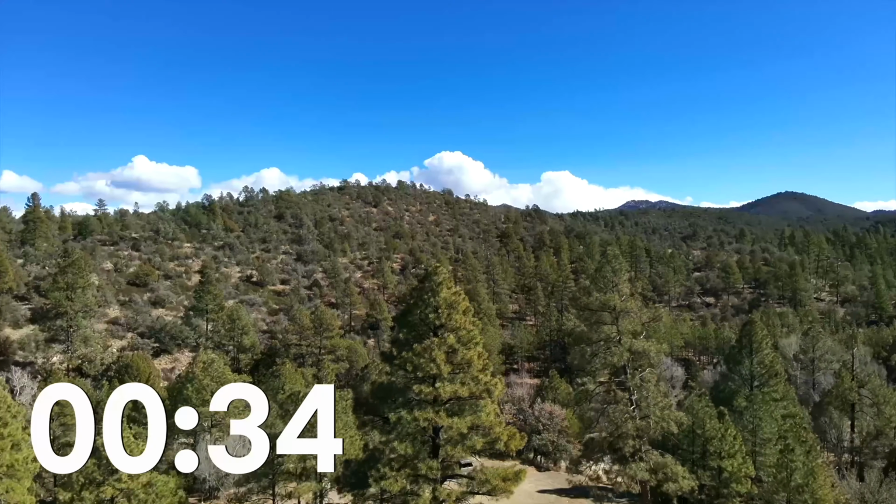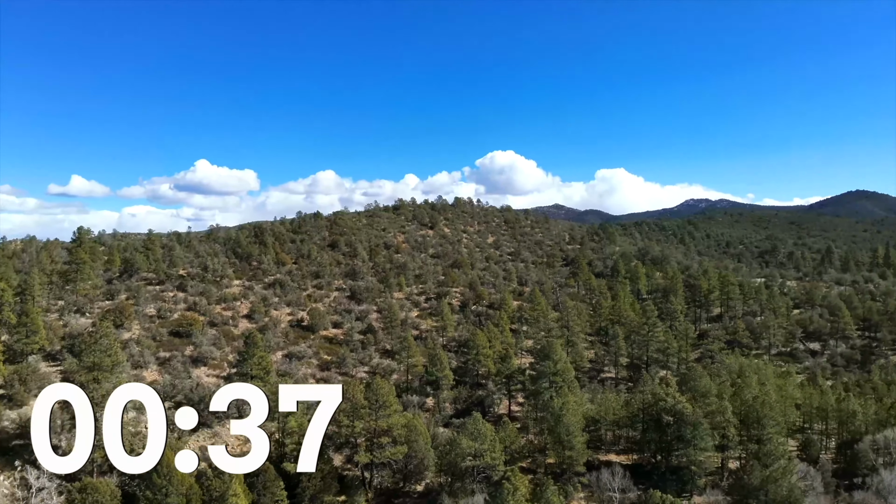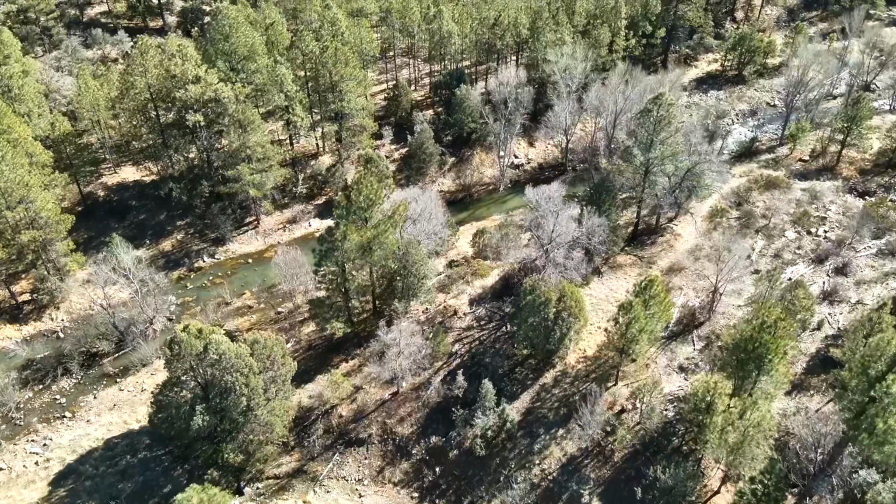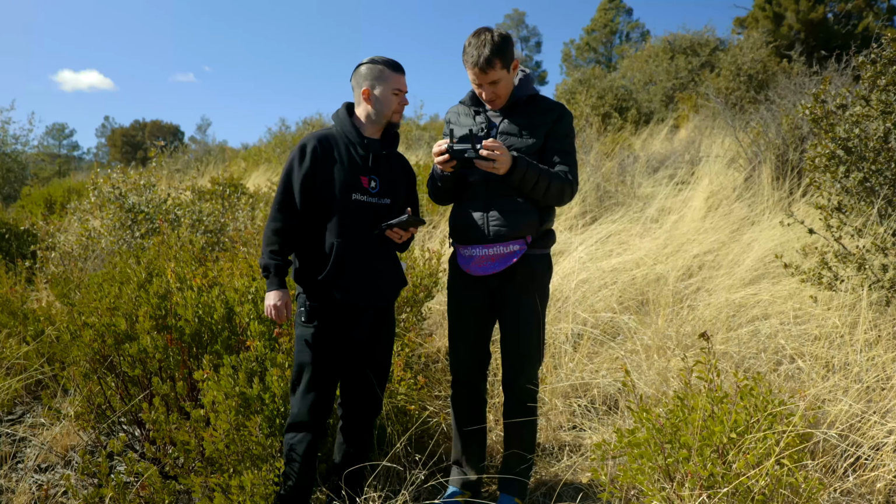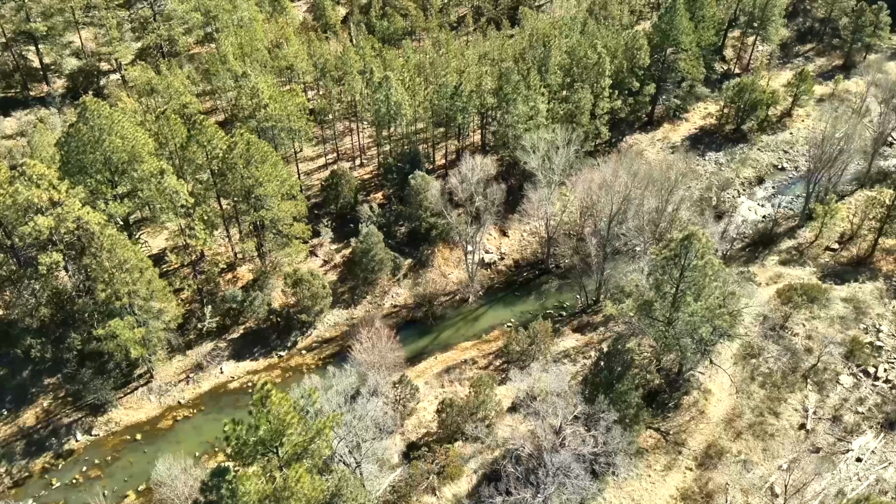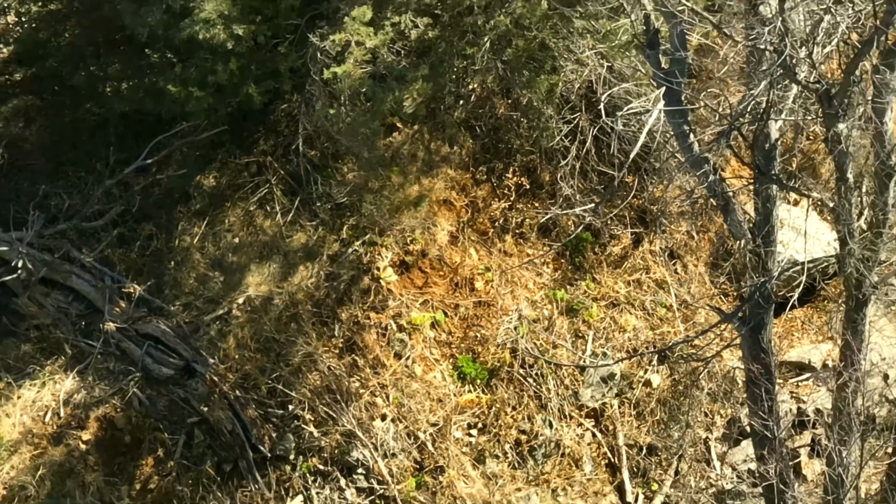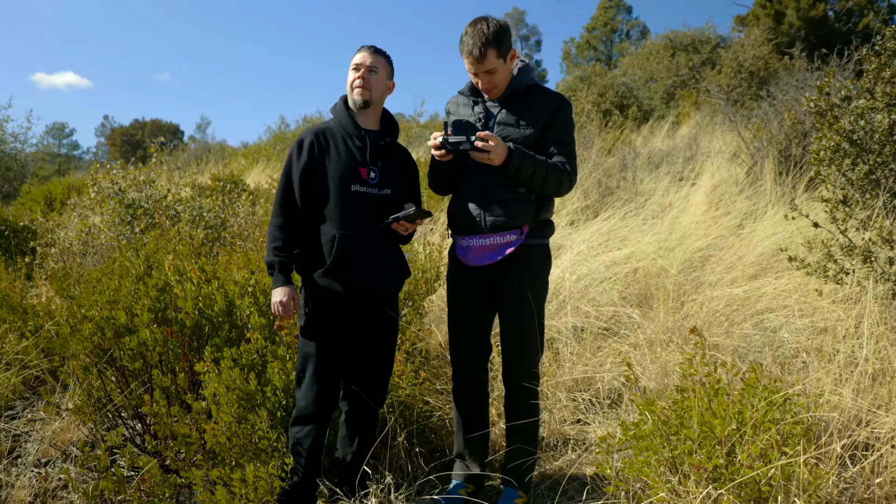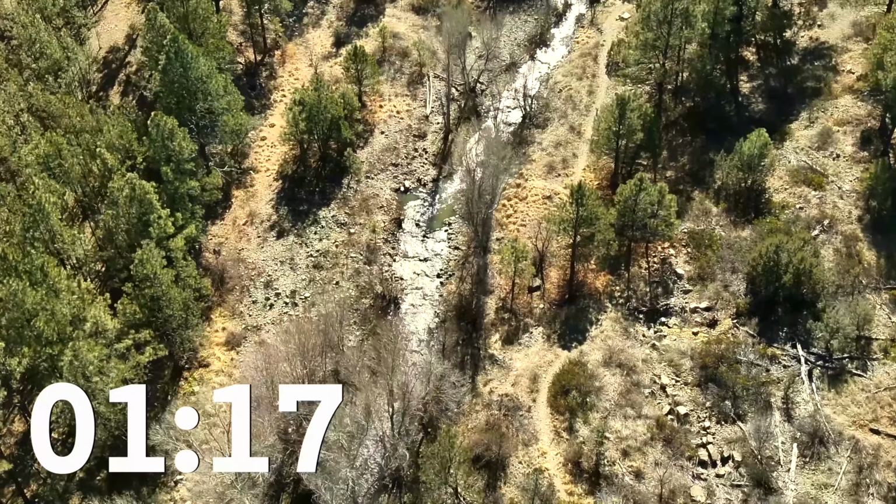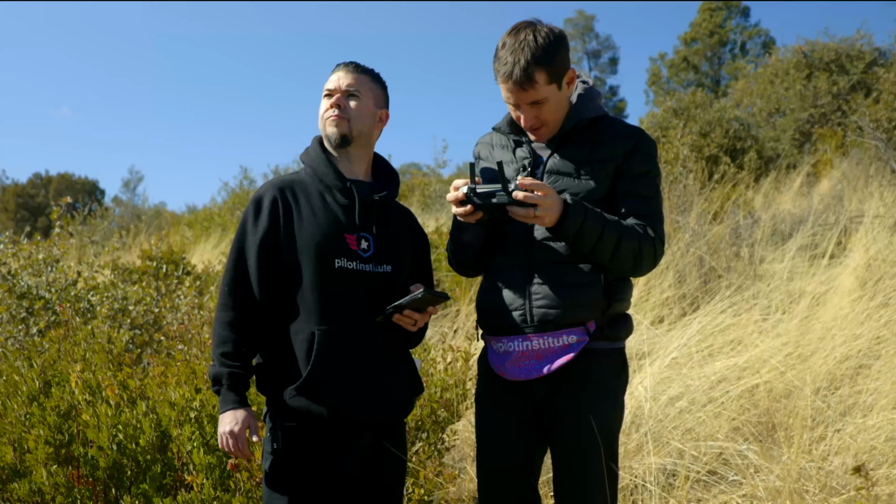Take off. Drone is up. A little after 30 seconds. We're gonna look down. Here's the creek, and southbound would be in this direction. So here's the creek right here. It's actually pretty. We're gonna be looking for a safety blankie. Let's switch to zoom. Whoa, too much. All right, so southbound would be turning this way, so I'm just gonna keep going. I'm gonna get over the creek a little bit better.